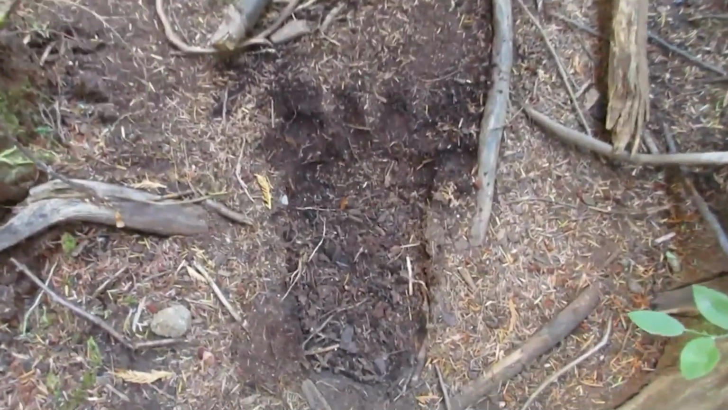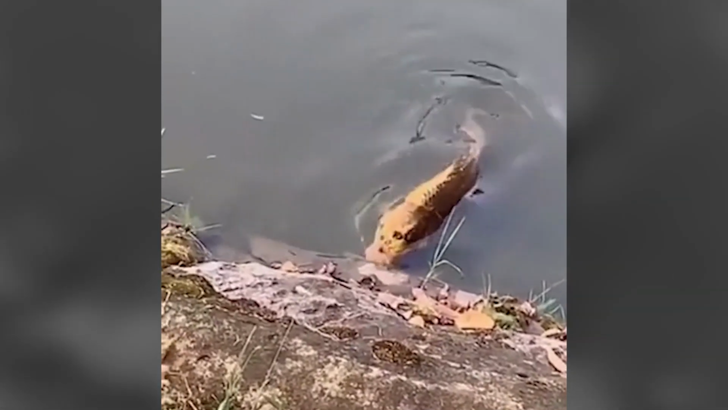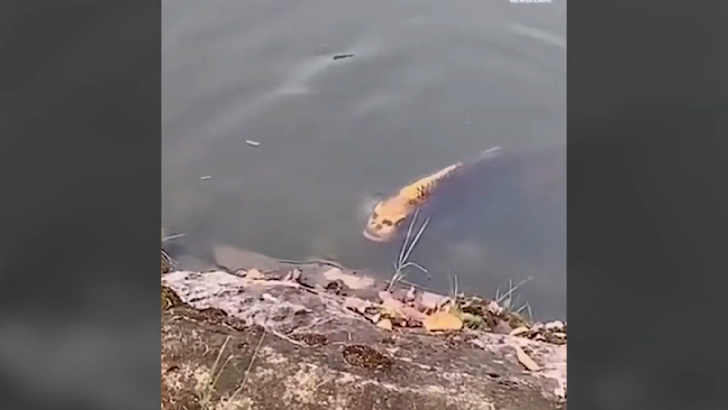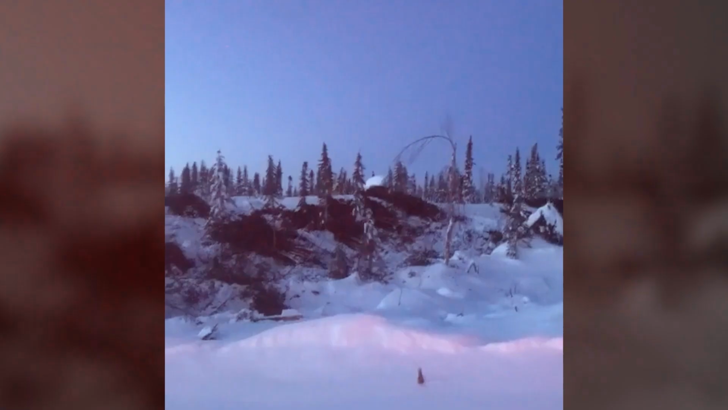The mystery remained. While taking a walk by the lake, a man suddenly pulled out his phone in shock when he spotted a fish with an unusually human-like face, complete with a forehead. But that wasn't even the strangest part. As the man stood frozen, the fish seemed to notice him. It swam closer, surfaced for a brief moment, and then dipped back into the water, staring directly at the man the whole time. The video ends, leaving you wondering what exactly that creature was and why it acted so strangely.